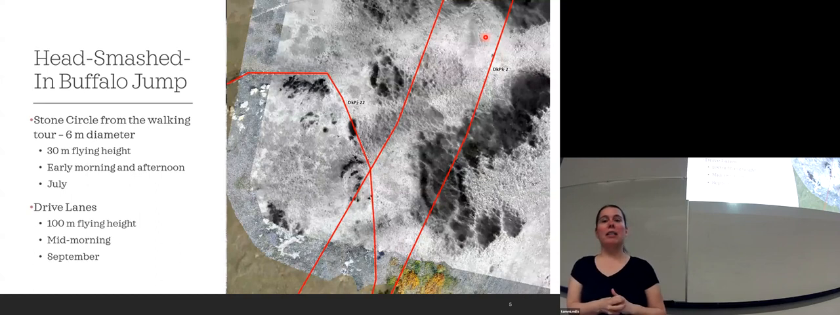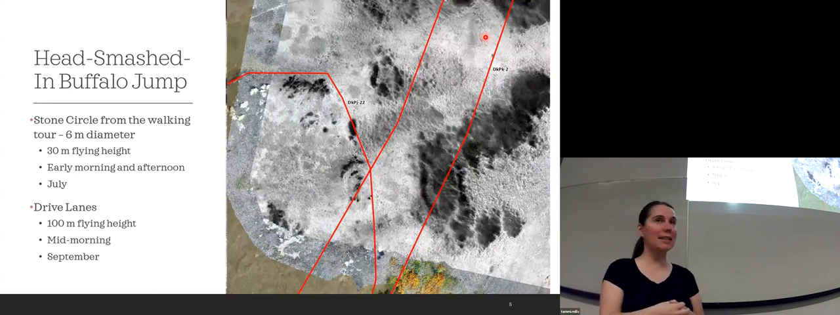It was a high flight on this. The cairns of the drive lanes are a lot smaller than stone circles, so they might be a little bit more difficult to pick up at such a high flying height. But we're going to do some more experiments this summer in conjunction with the field school. So that should be very neat to be able to be part of that and hopefully update mapping that was done in the 80s, 60s, 40s, all those years.